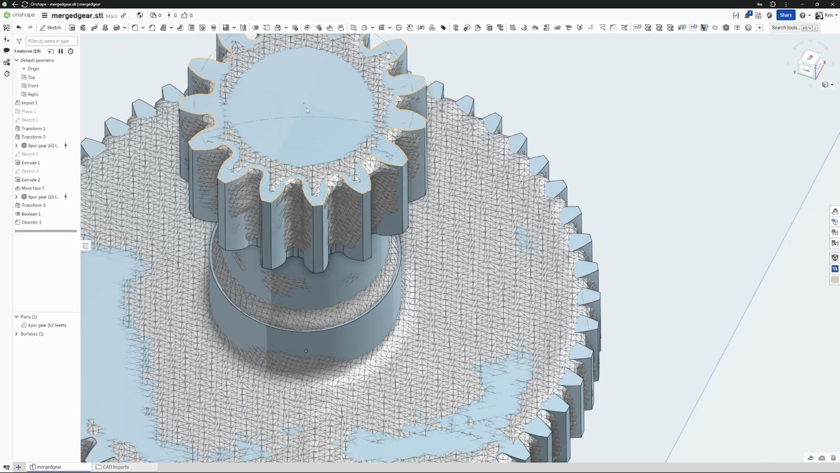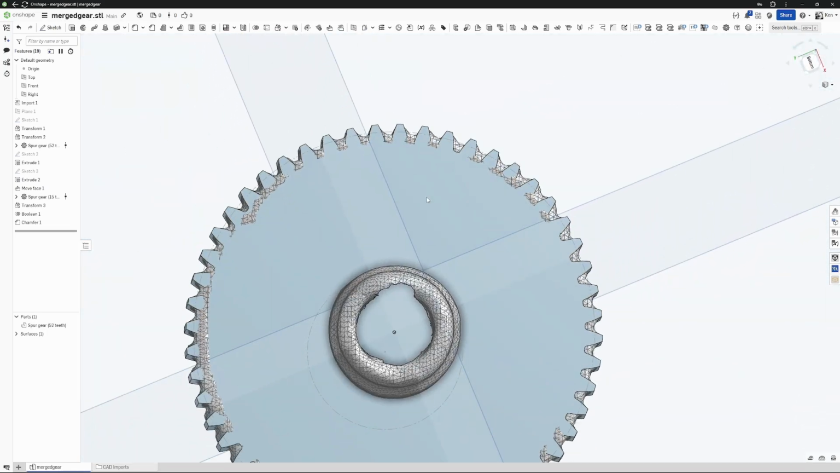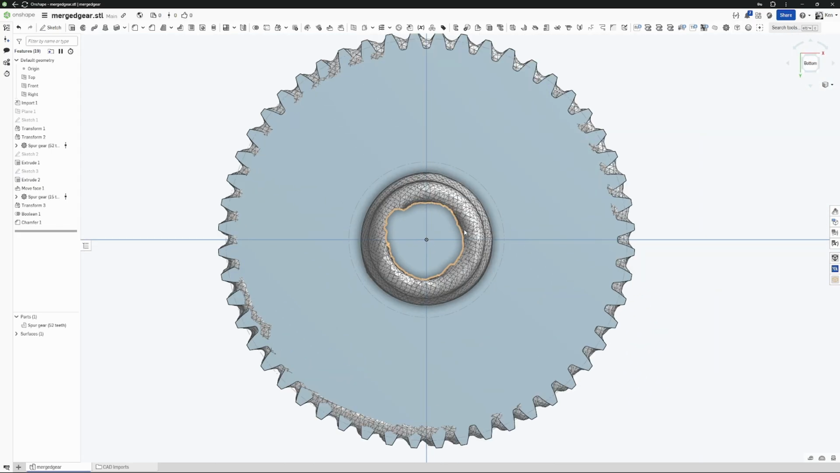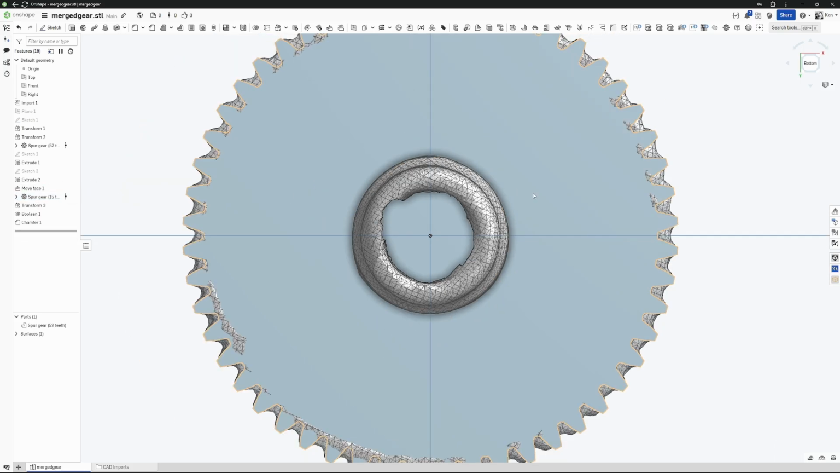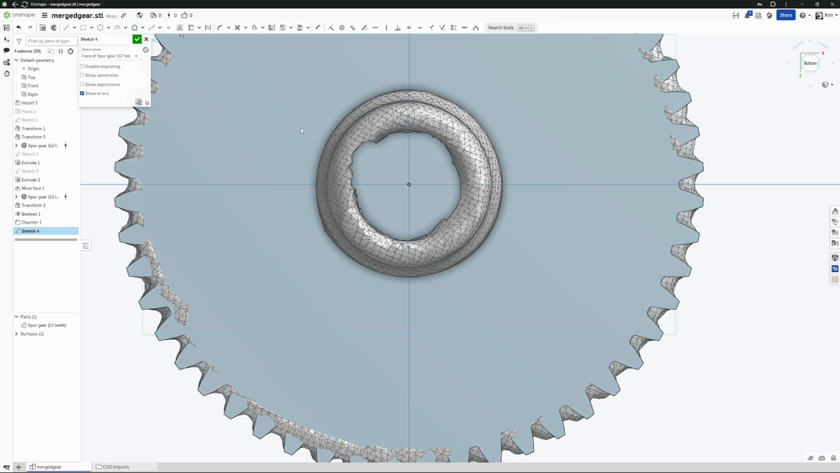I will come back and do this bore, but that's going to be at the end after we match the bottom here. So I'm going to come in and hide these reference sketches that the gear tool creates. I don't want to see them. But now I'm going to go ahead and create another drawing on the bottom of the larger gear. And I'm just going to draw another center point circle.